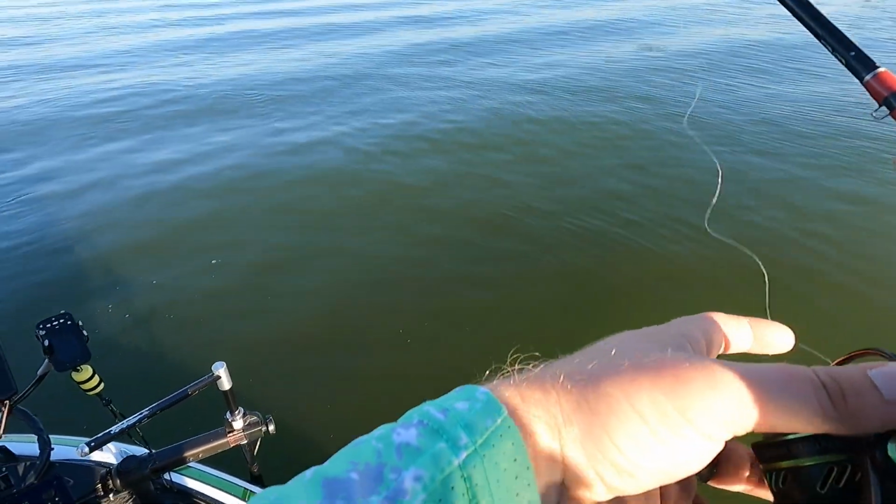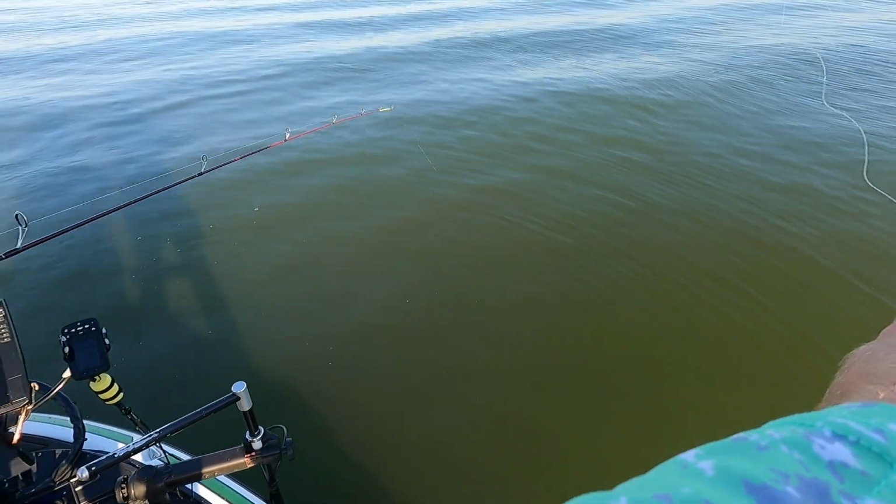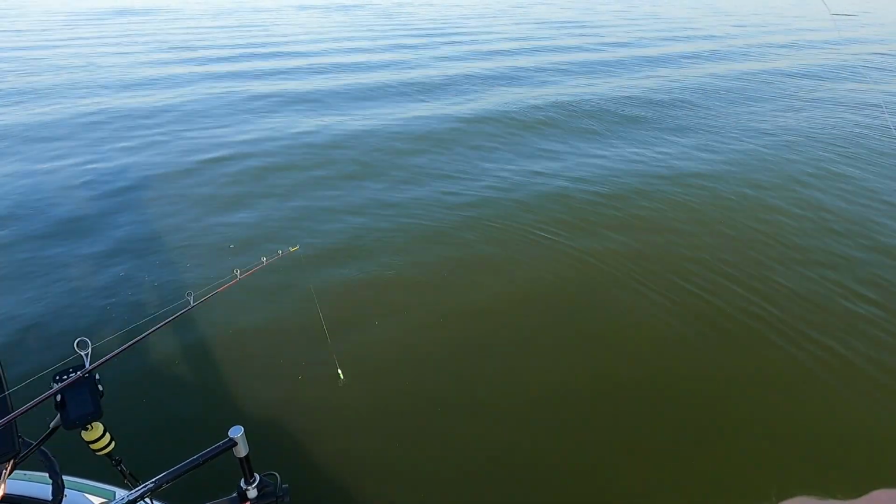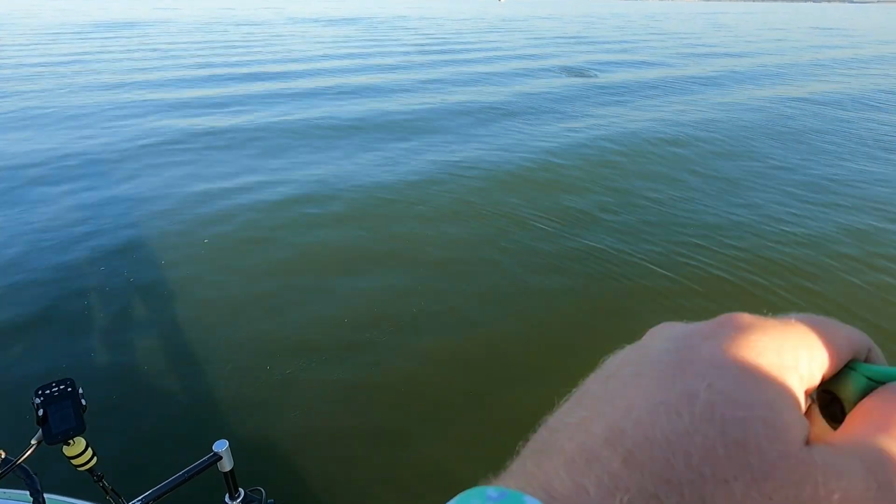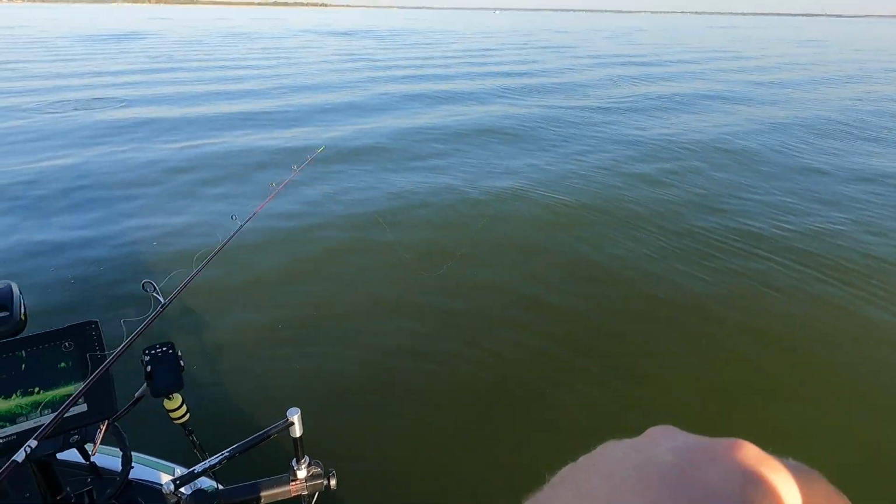Dude, these grass patches, they're silent but deadly. There's usually fish in them that you just can't see, and you just drag that jig through that grass, and guys, I'm telling you, a lot of times you hook up. Look, I got one following me already. Just skirting it right over the top of the grass.